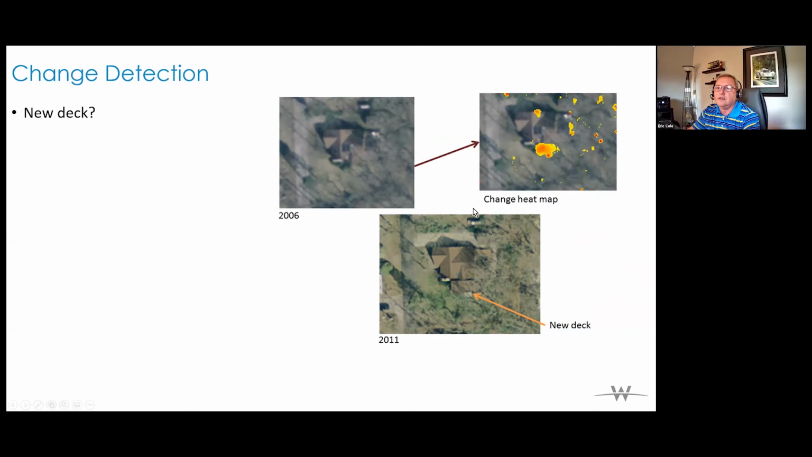And then you compare those 2 data sets together and you see the hot spots where things have changed. In this instance, we were able to identify where a new deck had been built onto the side of this house. All of this portion right here is new. What we didn't realize until we got a better look at the imagery and a better pixel resolution was that this identified a trash can that was sitting beside the house.